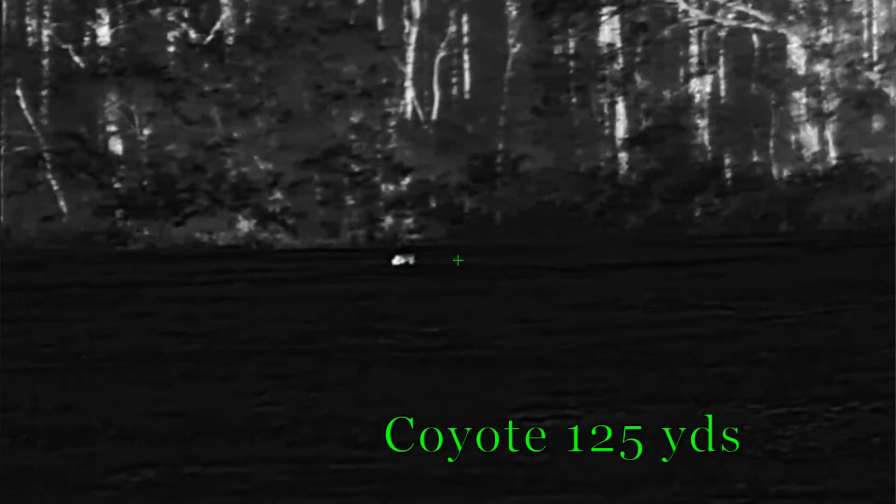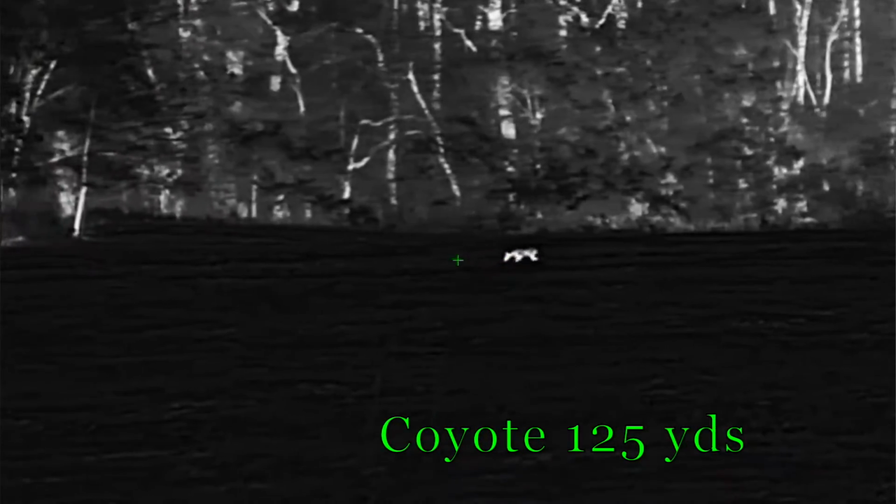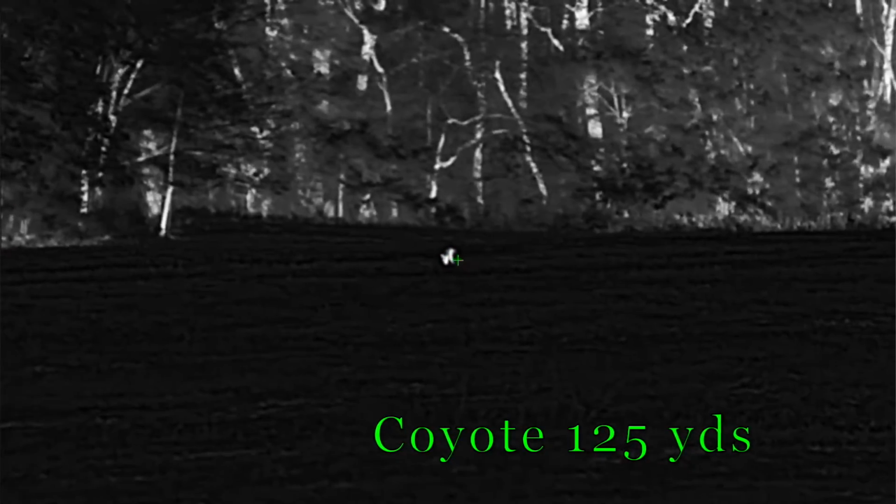It's got built-in video and audio recording, and it's got 32 gigs of internal storage. So lots of room to store videos and images of your hunt and anything else you record while you're out in the field.